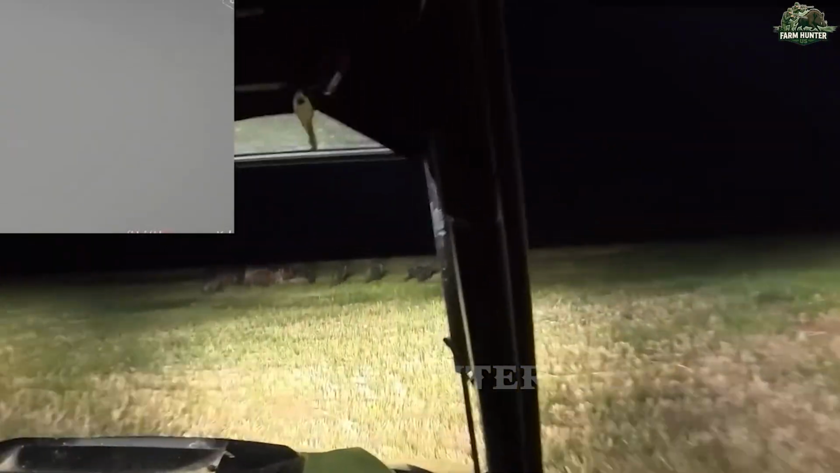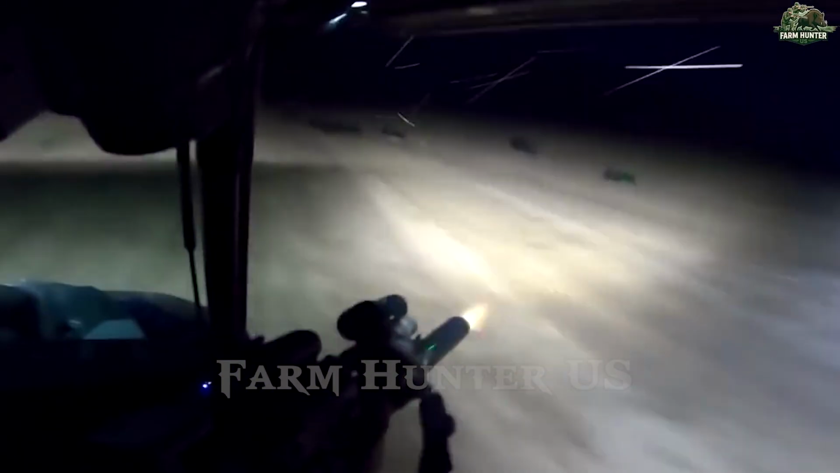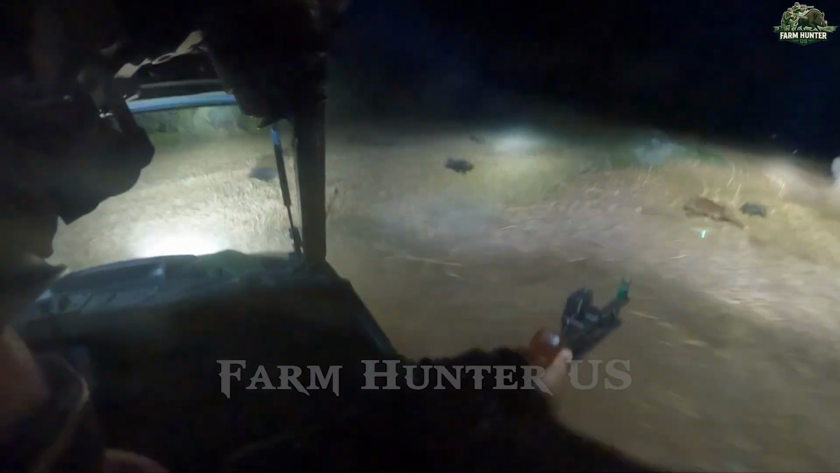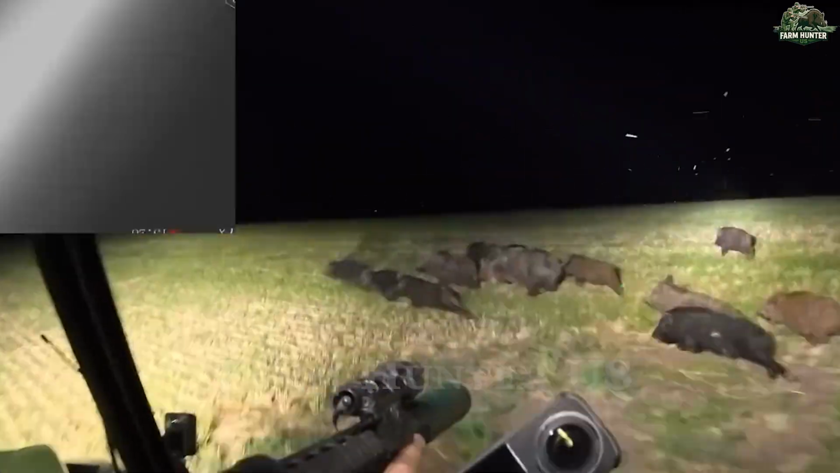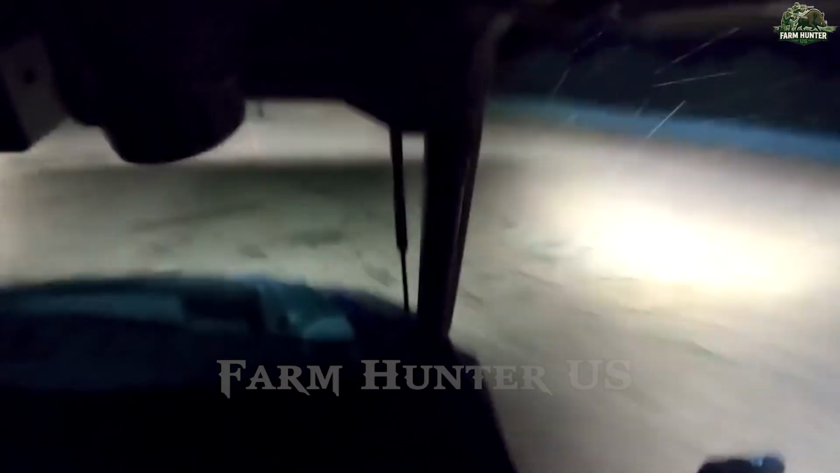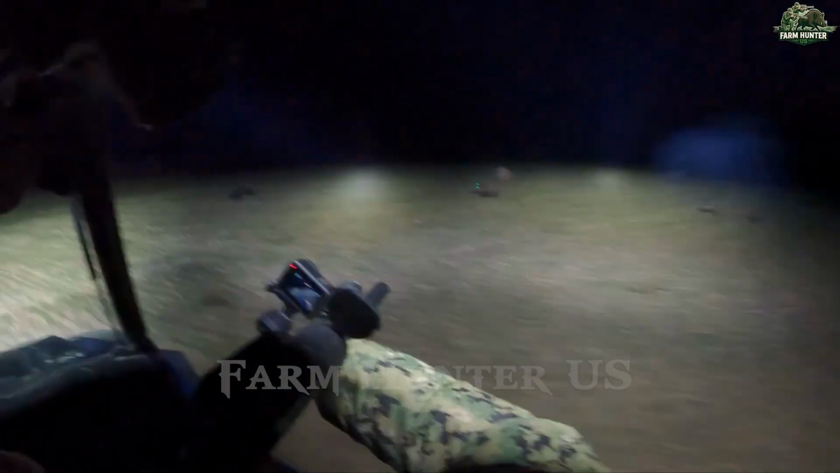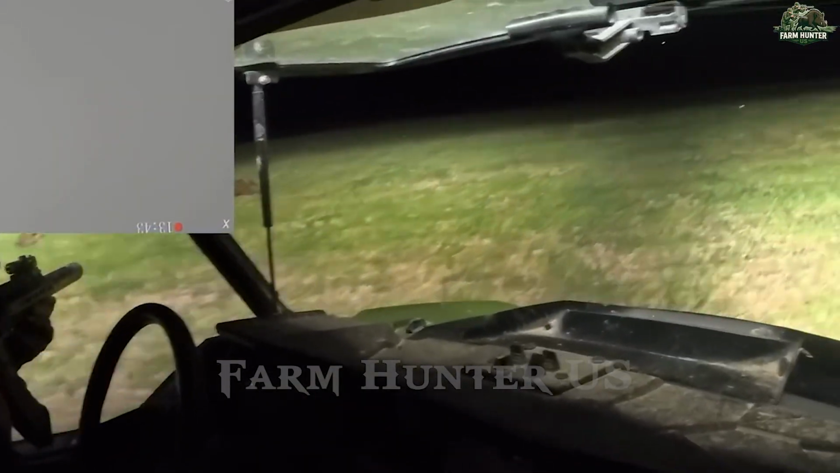Fueled by adrenaline and a duty to protect the land, we pushed forward. The Texas air was thick with gunpowder, and our thermal scopes painted a clear picture of every moving target. One by one, we tracked and took down the boars with sharp, methodical precision. Three big ones to our right.